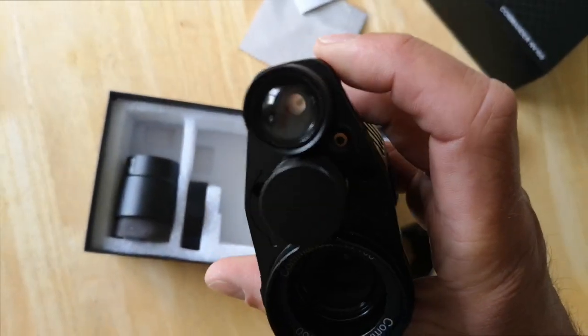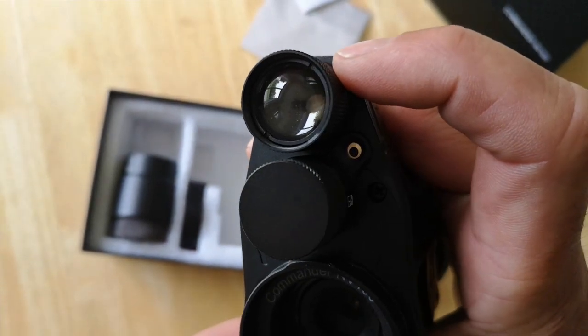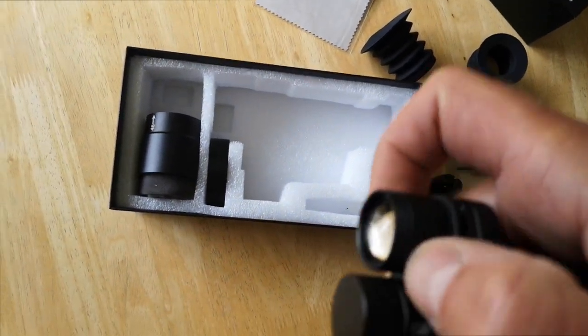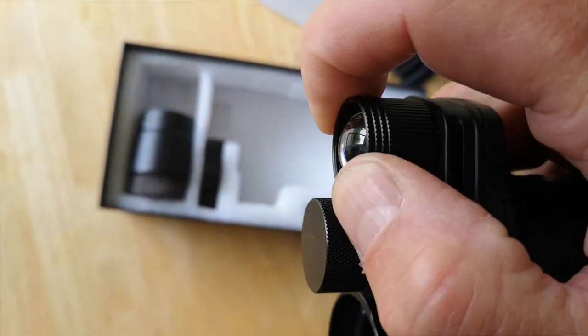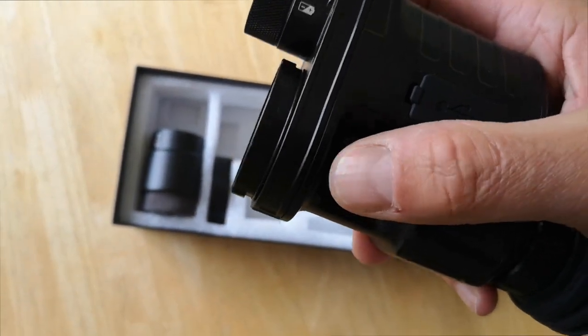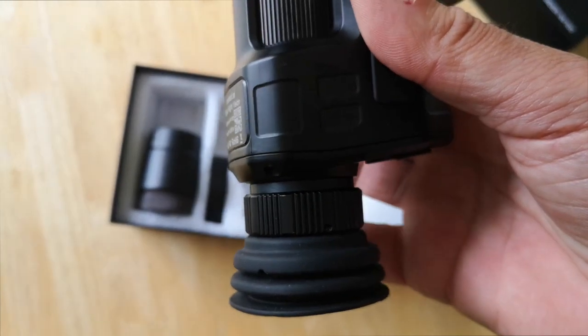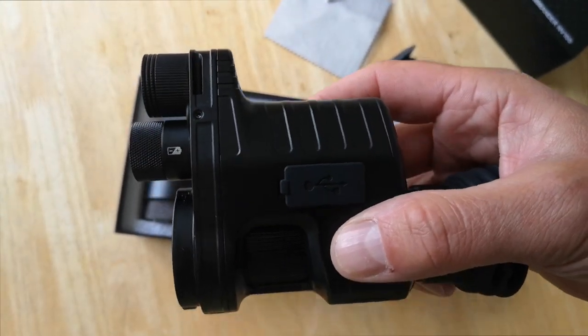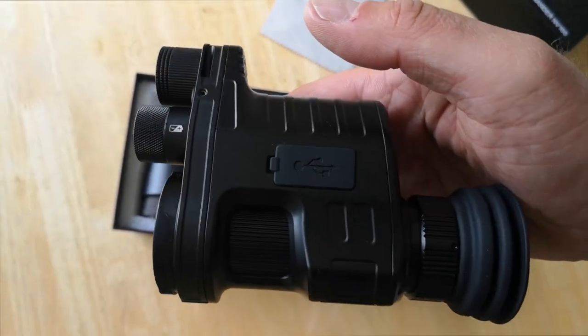So there's your IR illuminator, sorry, an 850, and you adjust that by simply pulling it in and out, nice and easy. So you can go from flood to spot. There's your adjustment for your focus, and then your diopter adjustment is there. But yeah, I'll talk you through the unit now and see how it goes.